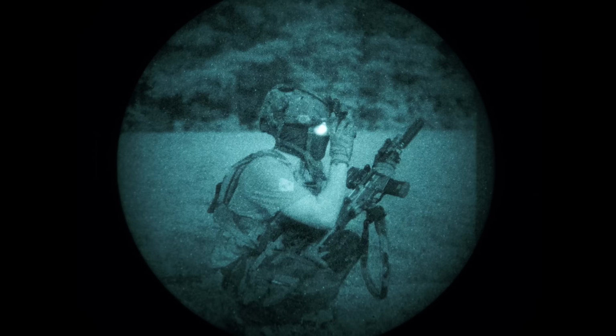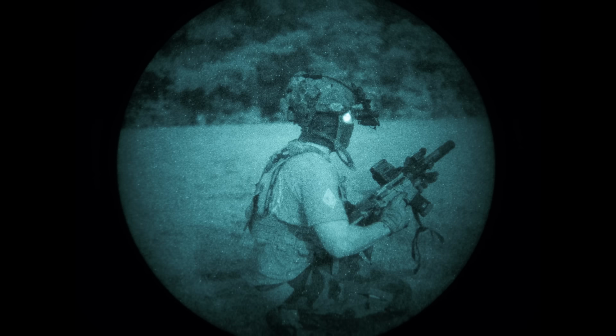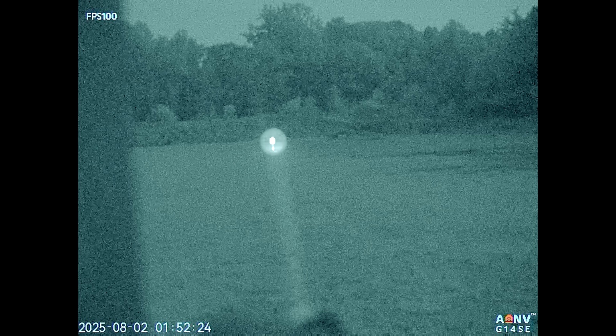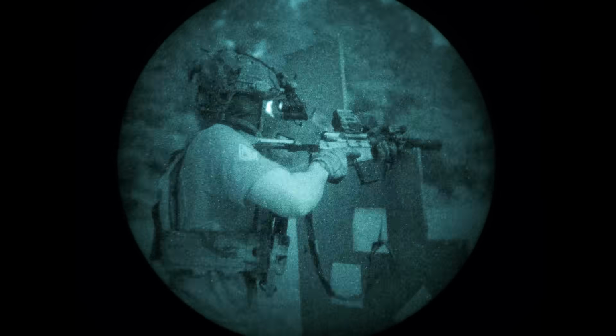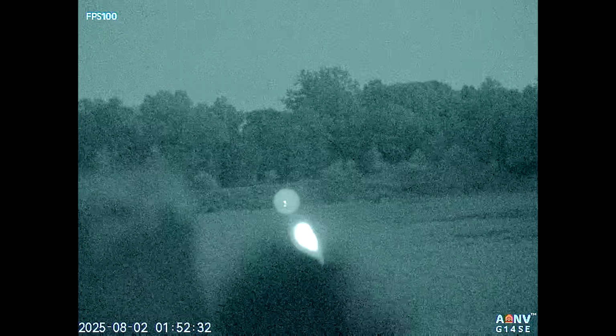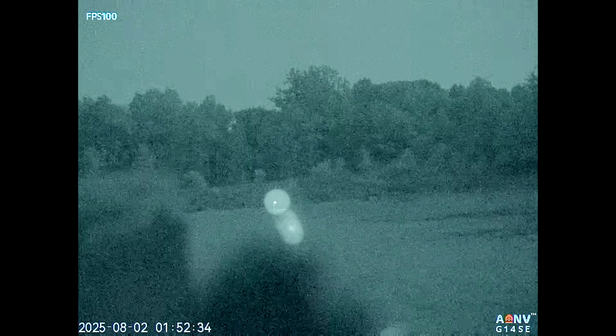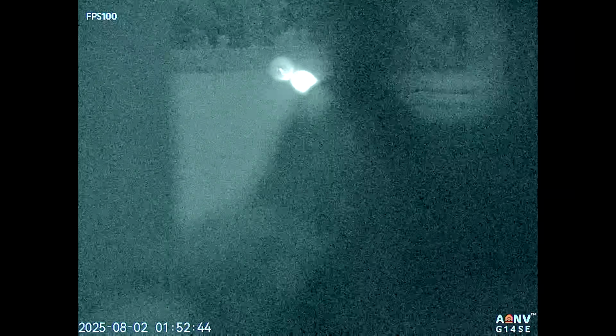We are at the VTAC here. I'm just gonna try to hit some targets with the laser on our Honey Badger clone and just see how hard it is with this monocular. Nice. A little peephole here. Where is that going?